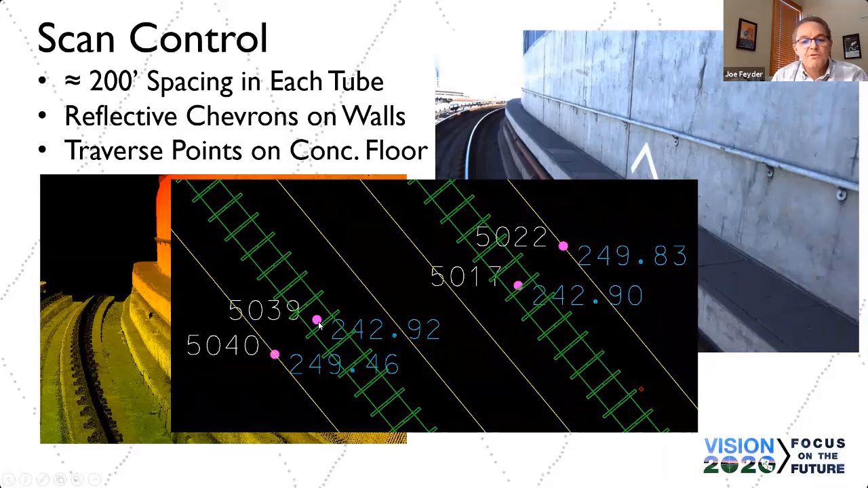This would be the control point between the rail. Here's the targeted point on the wall. So basically, when we adjusted the scan data, we adjusted it to the targeted control point on the wall where we saw the chevron. We were able to grab the point cloud representation of the chevron and assign it to, in this case, point number 5040. That's how we adjusted the scan data.